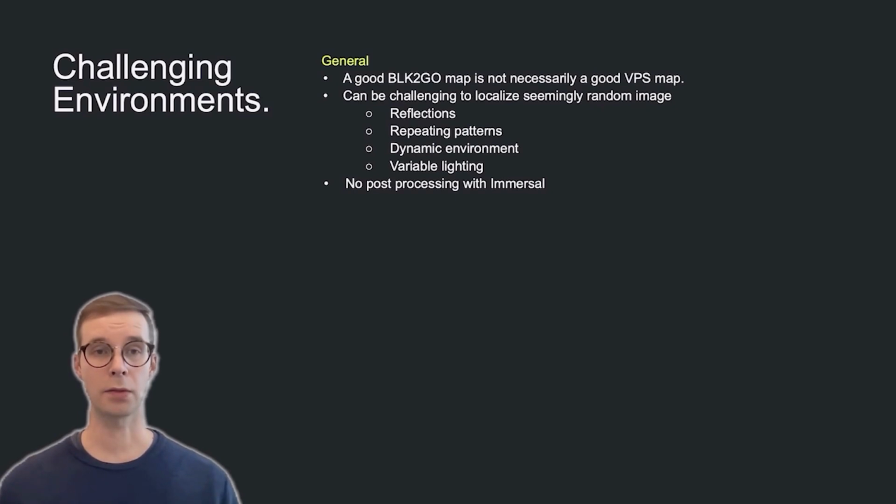Even though the map turns out visually correct to the human eye, Immersal might not be able to localize in dramatically different lighting or wonky reflections. Yeah, but can you edit out the bits that are misleading? Well, unfortunately, currently you cannot edit the visual positioning map with Immersal.